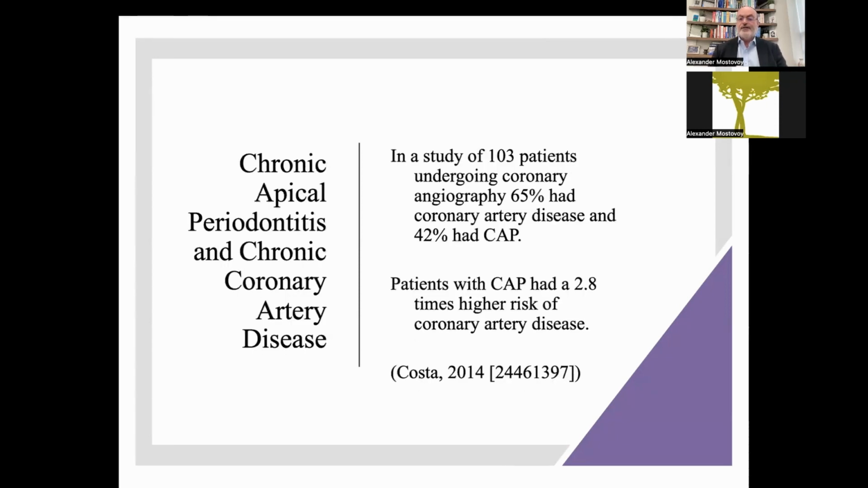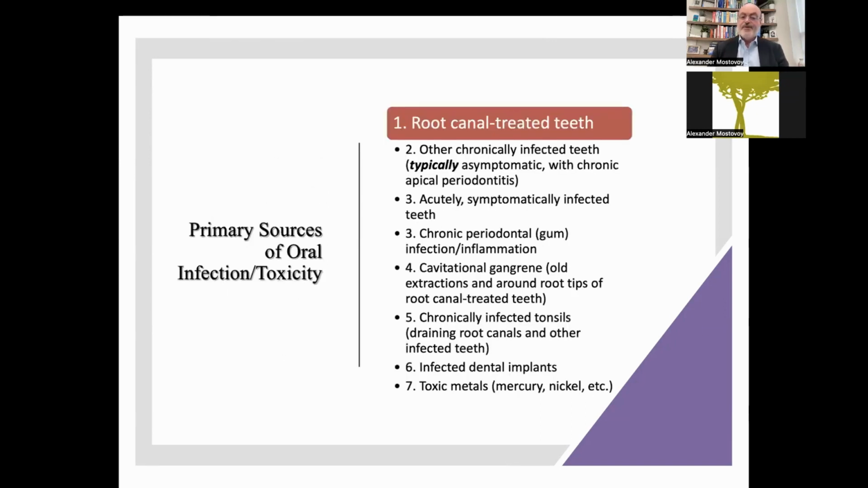Here's another, in a study of 103 patients undergoing coronary angiography, 65% had coronary artery disease and 42% had CAP. Patients with CAP had 2.8 times higher risk of coronary artery disease. The primary source of oral infection toxicity, number one, is root canal treated teeth, okay?